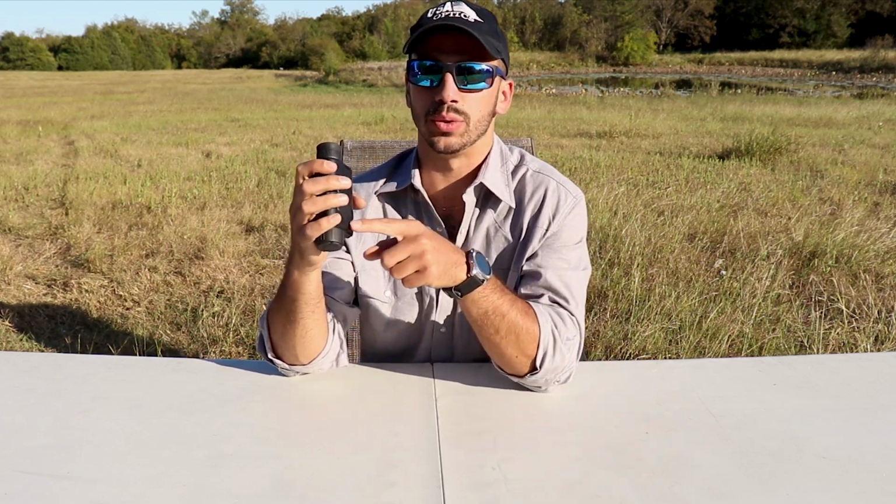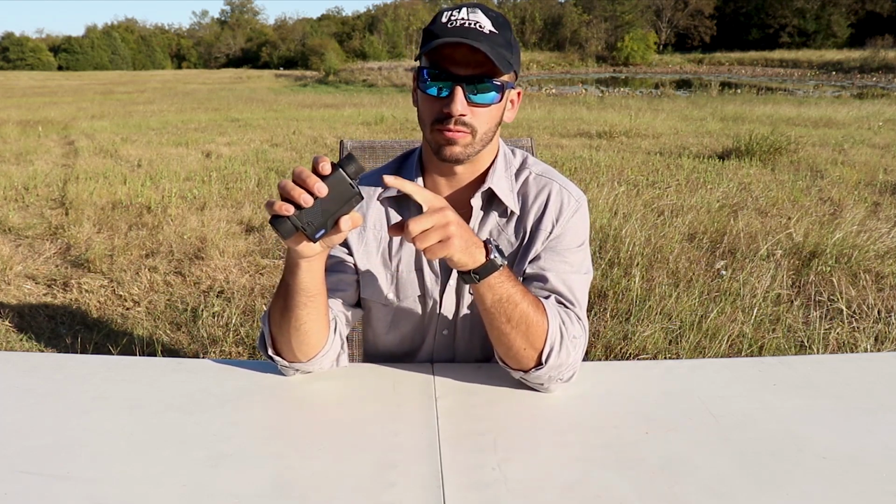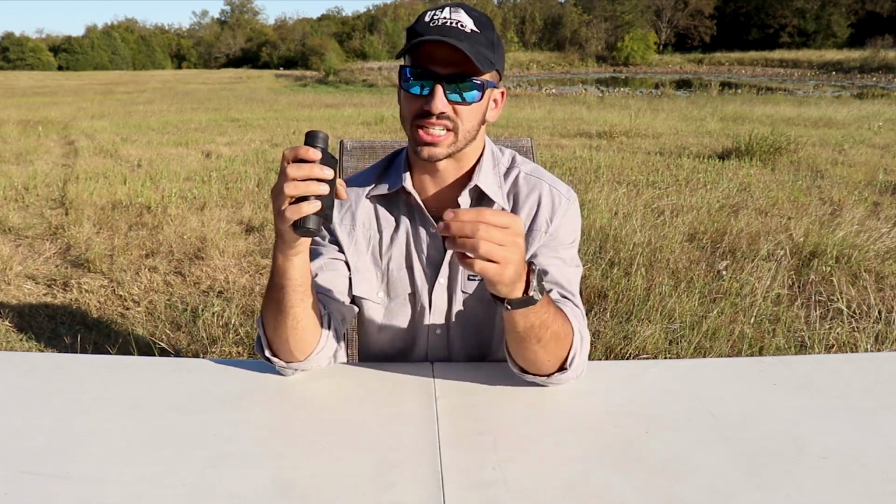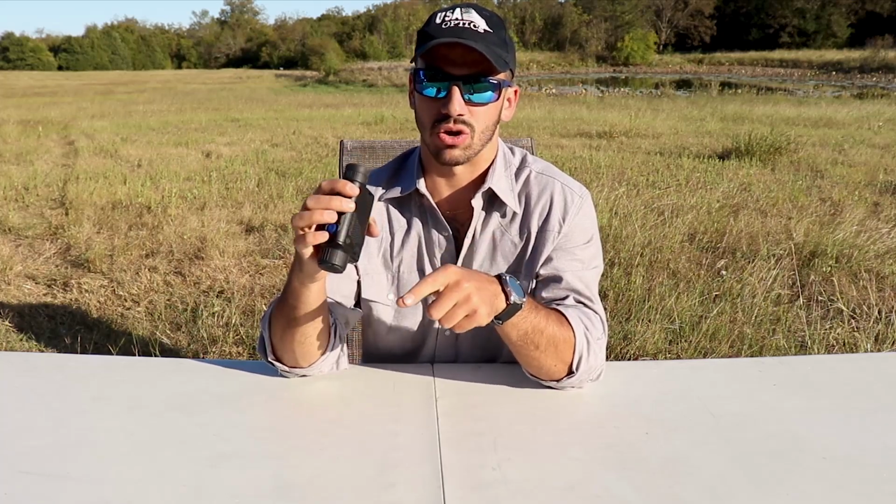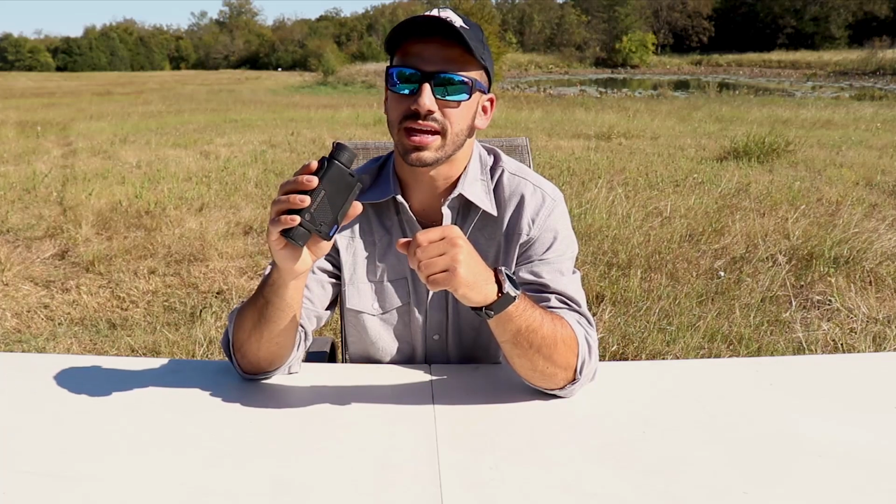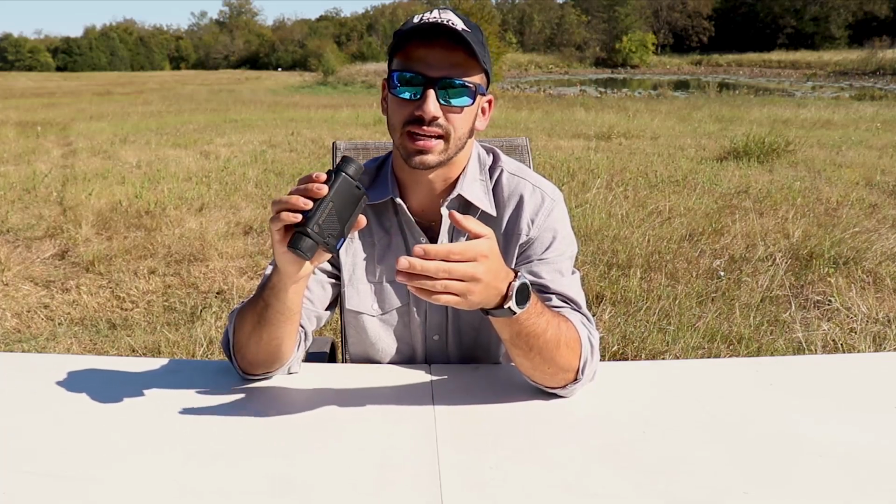But if you do disconnect it and you've got a full battery, or if you've been saving the battery by plugging it into a bigger battery, then you just disconnect it and it won't actually shut the device off. It will keep it running, which is really nice. Okay, since we've gone over the exterior specifications and capabilities of the device, now let's go over how it works internally.